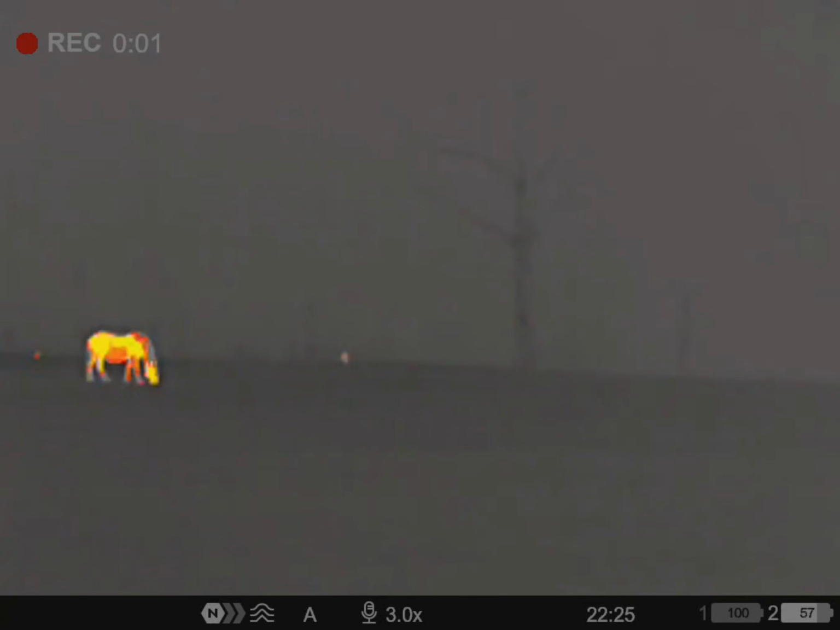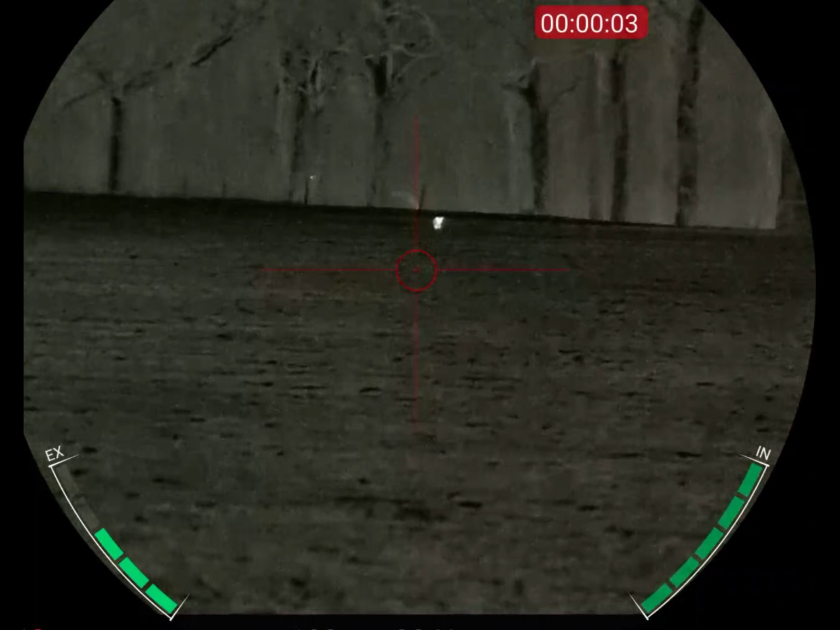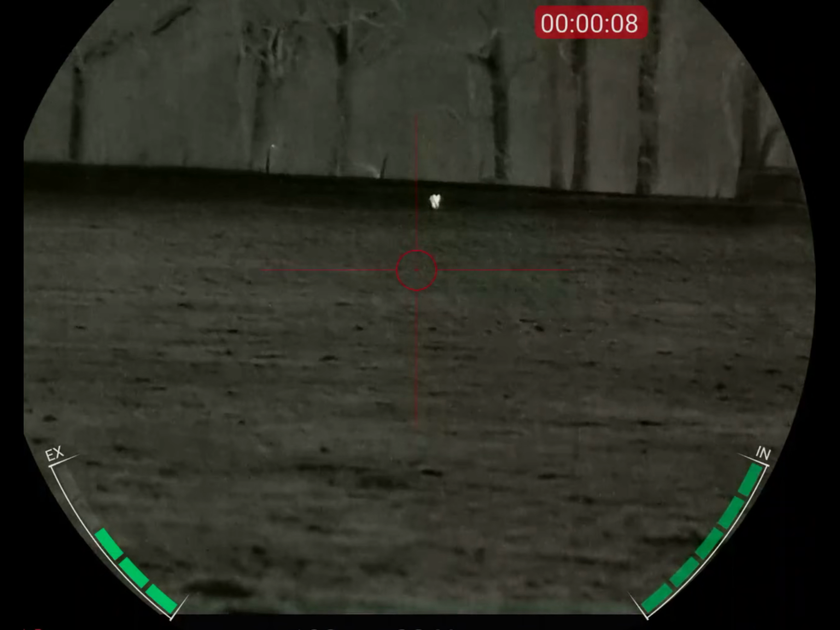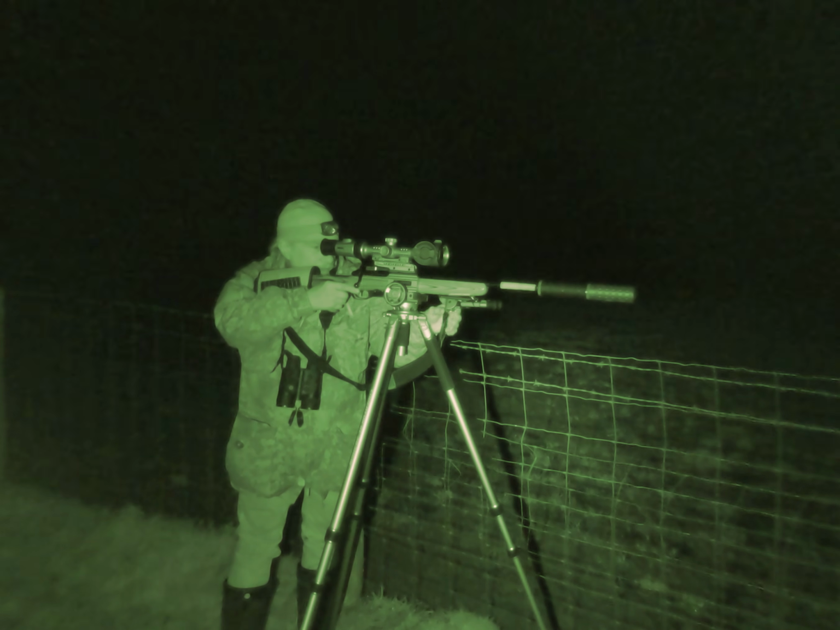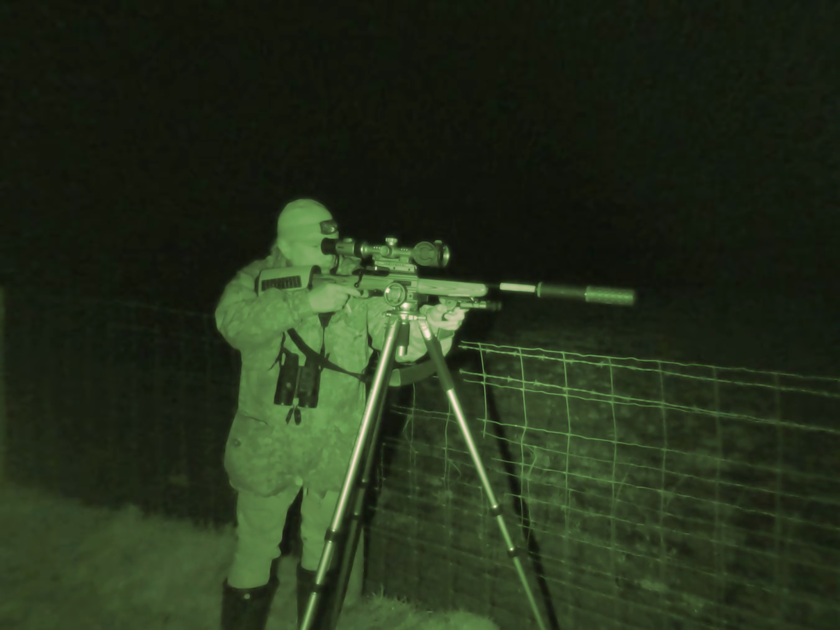That there, I'm pretty sure is a fox. Yep. So we'll try and get him in. So it's out around 90 metres at the moment, so we'll just give it a bit of time. If it doesn't come of its own accord, I'll give it a squeak.